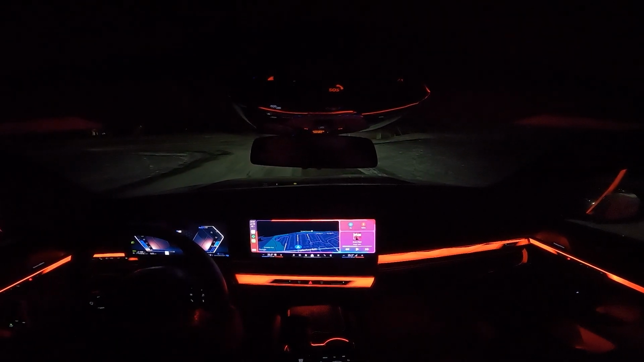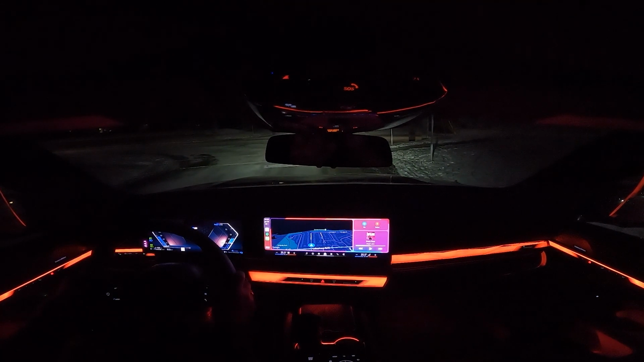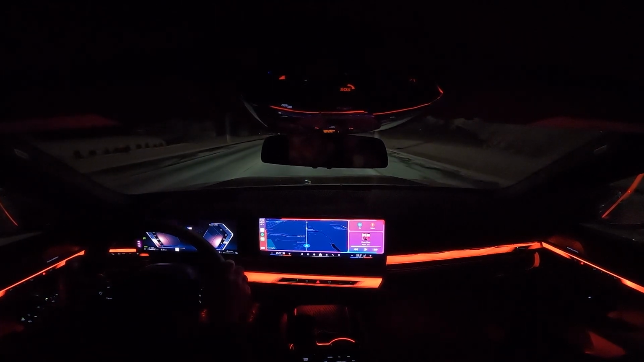Now, I'm not sure how well this is going to show. Nobody's in front of me. These are my regular low beams. These are the high beams. High beams. This is kind of related to the night drive, so just bear with me.